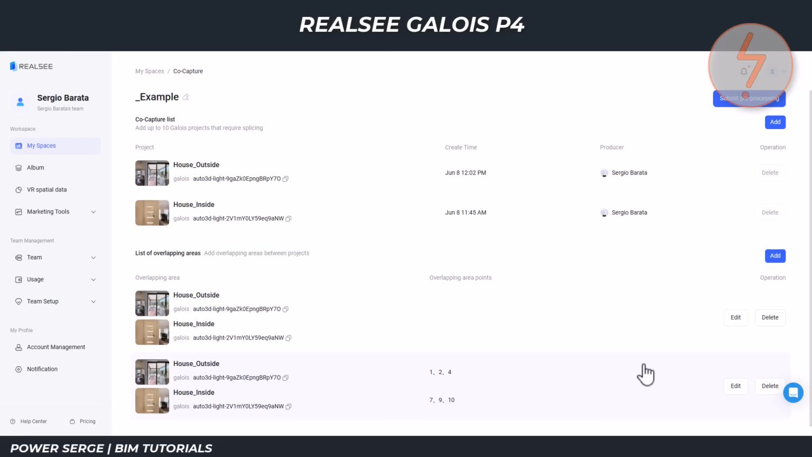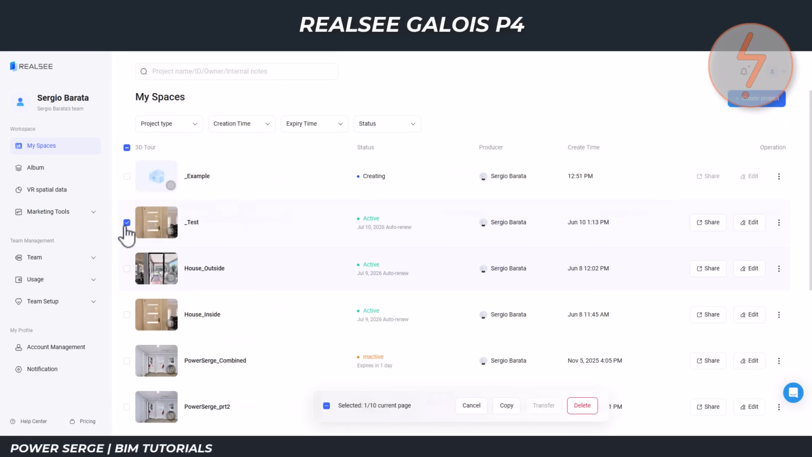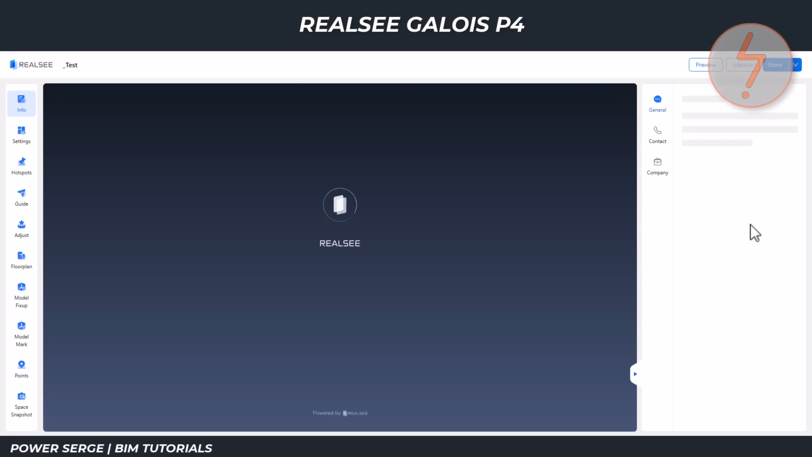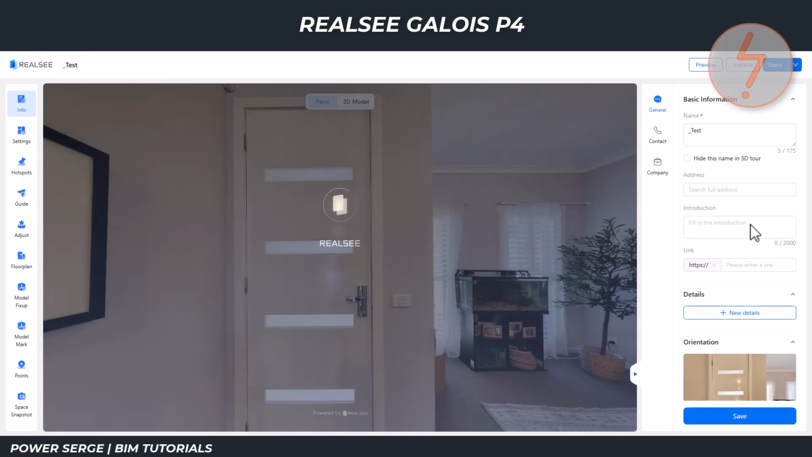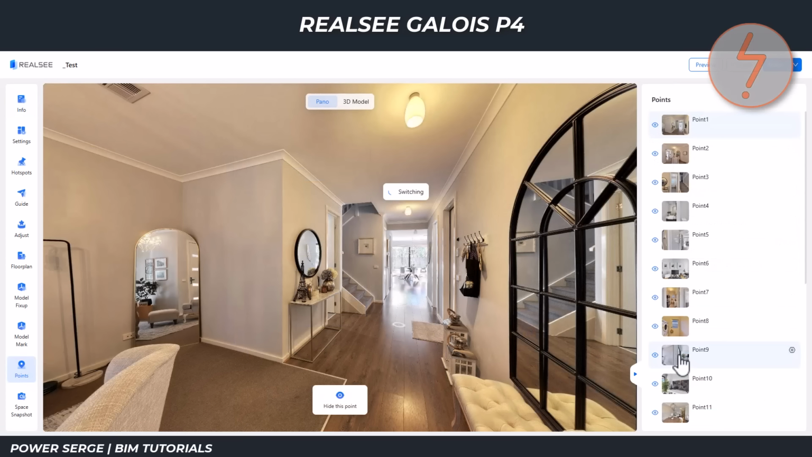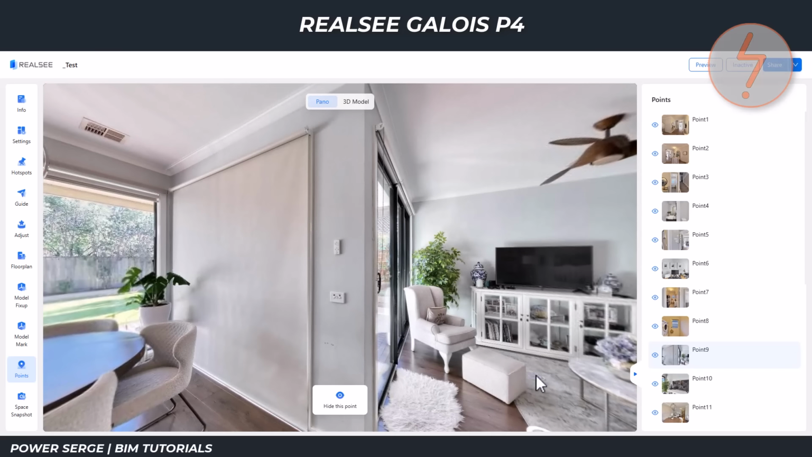Once merged, the result is a single integrated showcase that provides a seamless transition between internal and external spaces. For Scan-to-BIM workflows, this creates a more complete representation of the building and provides additional context when reviewing and modeling the captured data.